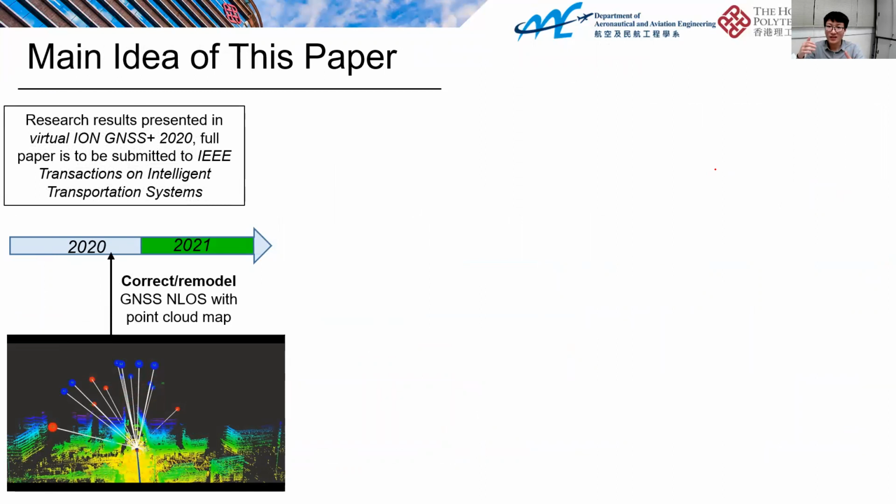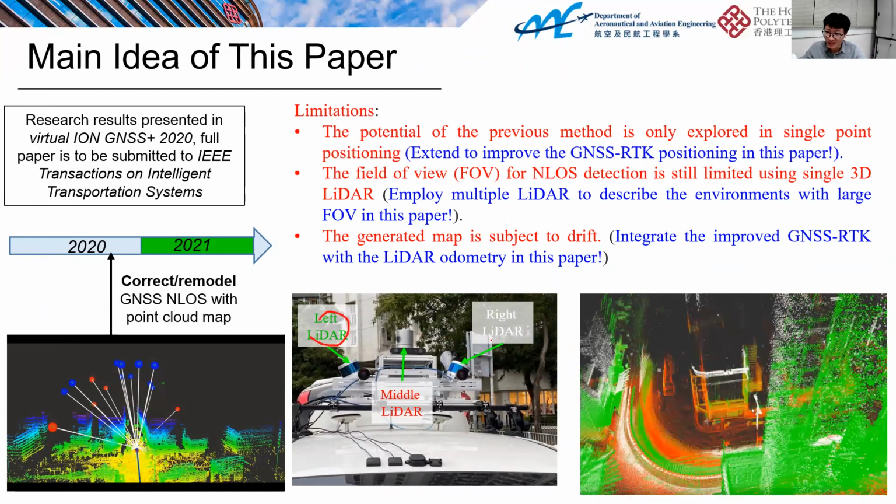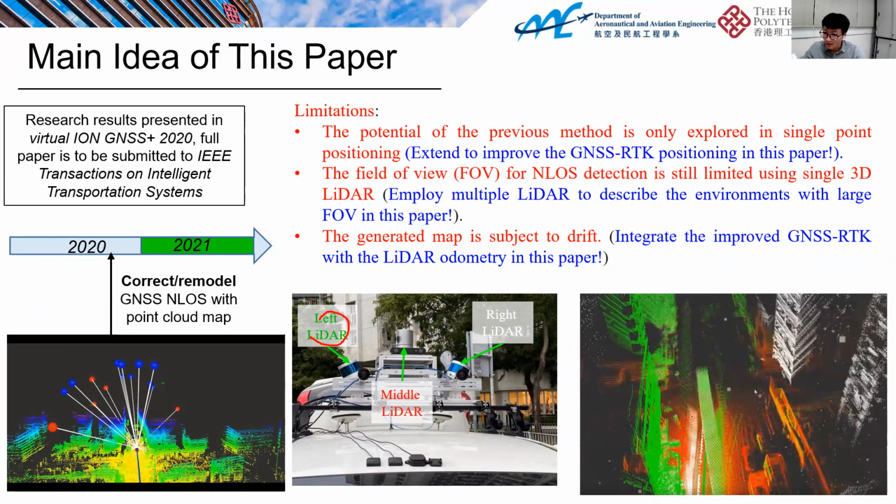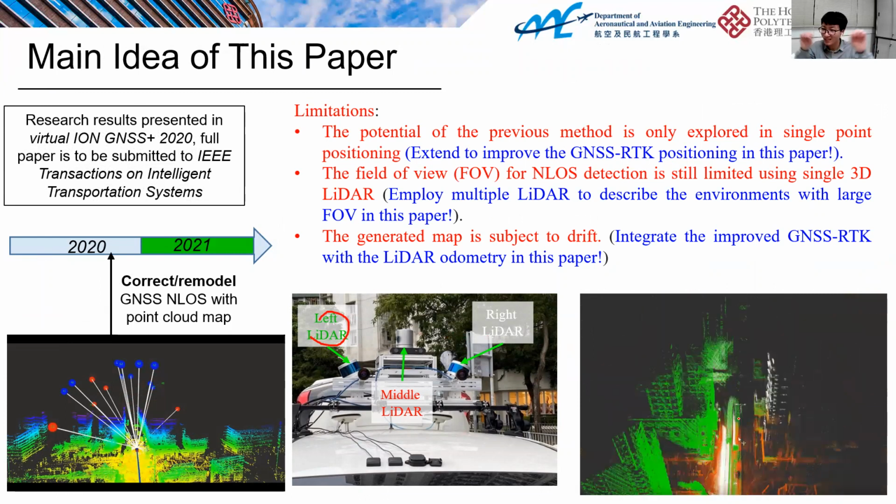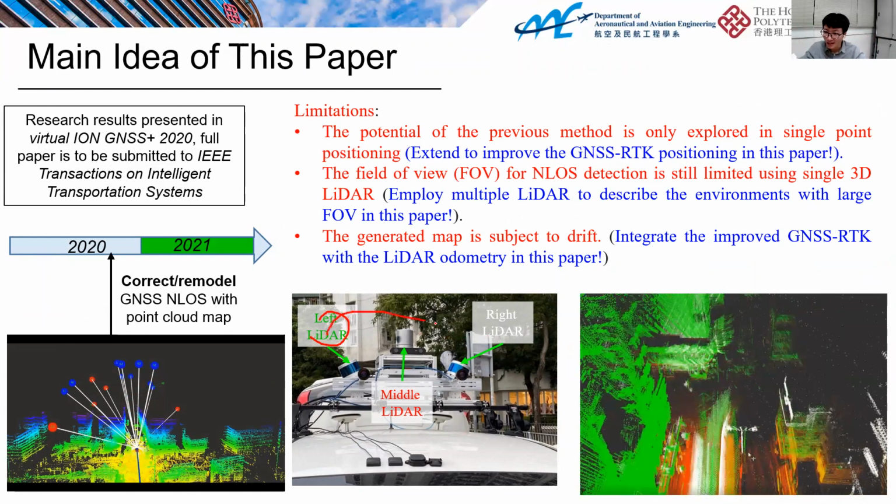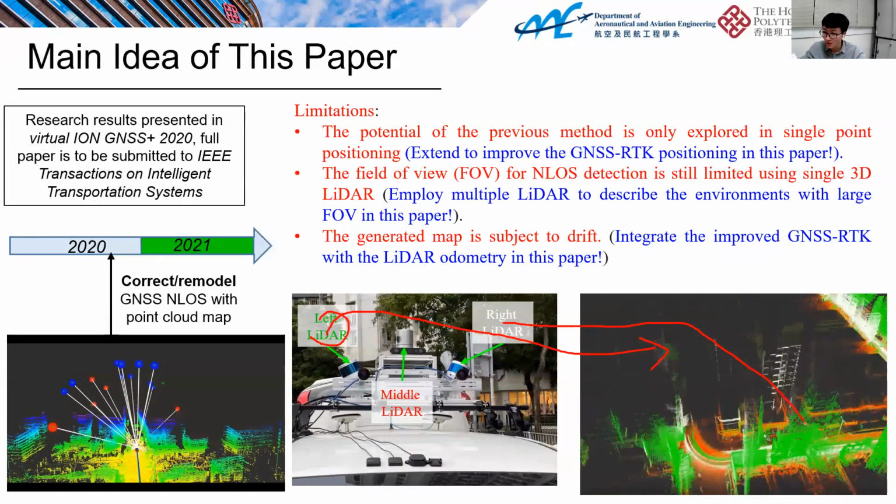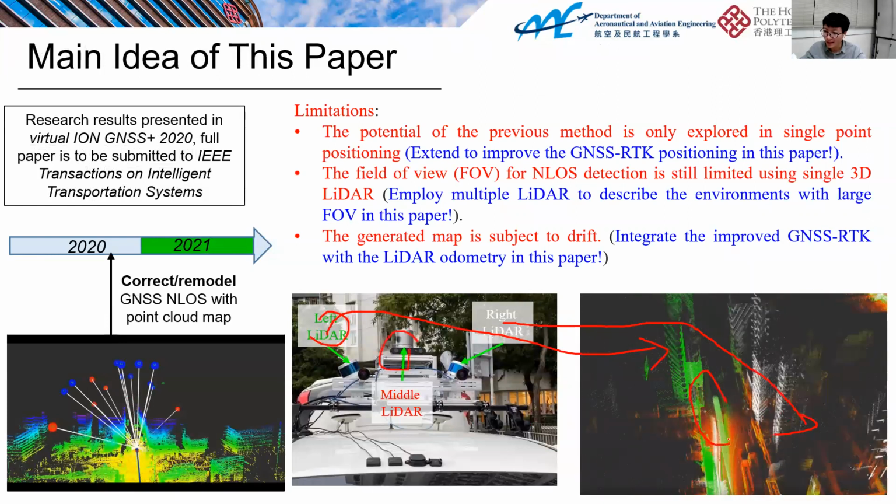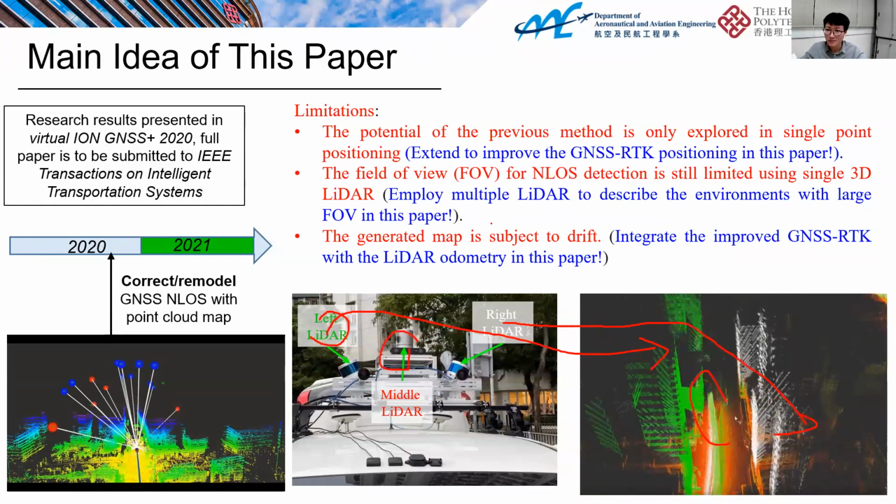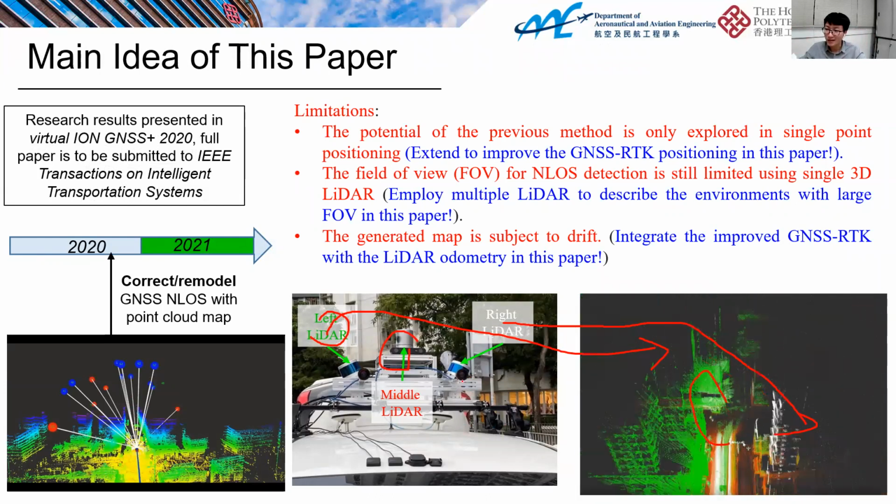So, okay, in this work, we are going to relax some problems in our previous work. The first one is that we are using multiple LiDARs. You can see here, the black, the yellow, the green, the red and the white represent 3 different LiDARs. For example, the green one can capture the tall buildings. The right LiDAR can also generate the point cloud from the right side. And the middle LiDAR can generate the point cloud of the low-lying buildings. In this case, we use multiple LiDARs to increase the FOV. This is the first contribution.